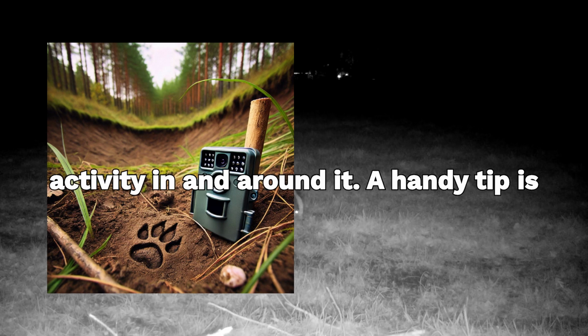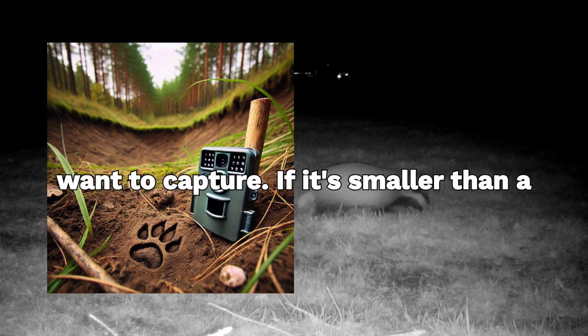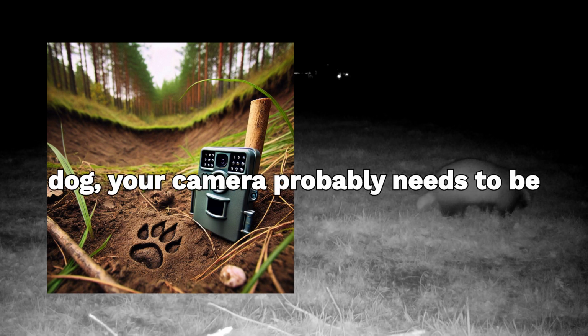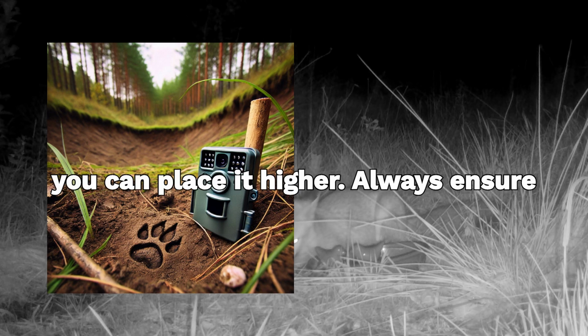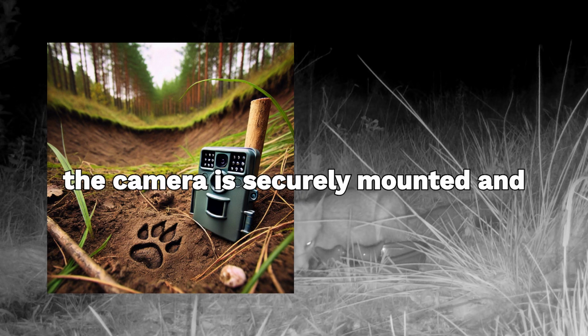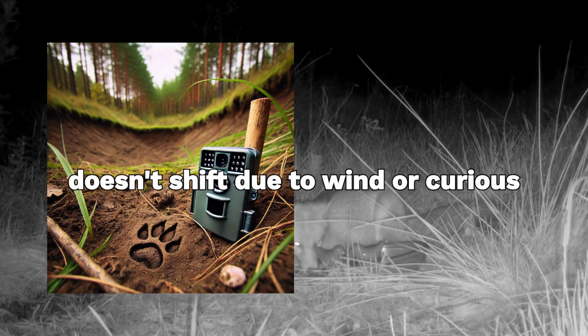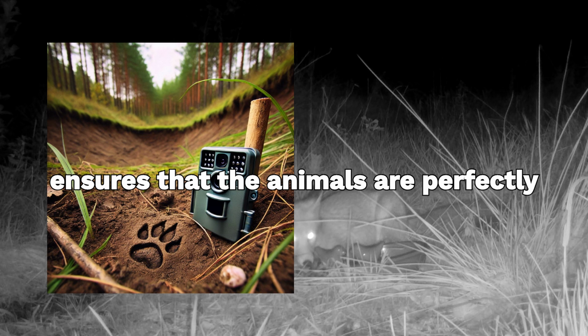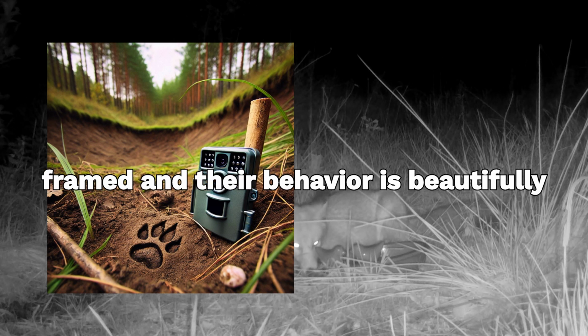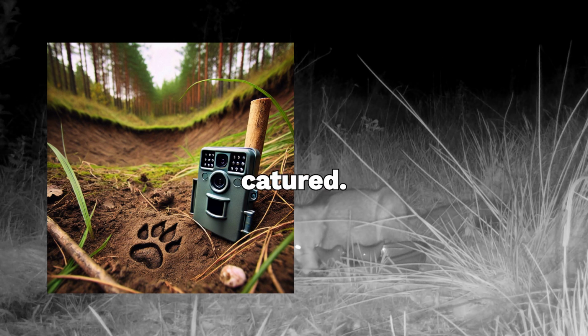A handy tip is to imagine the size of the animal you want to capture. If it's smaller than a dog, your camera probably needs to be placed low. If it's larger than a deer, you can place it higher. Always ensure the camera is securely mounted and doesn't shift due to wind or curious animals. Choosing the right height ensures that the animals are perfectly framed and their behavior is beautifully captured.